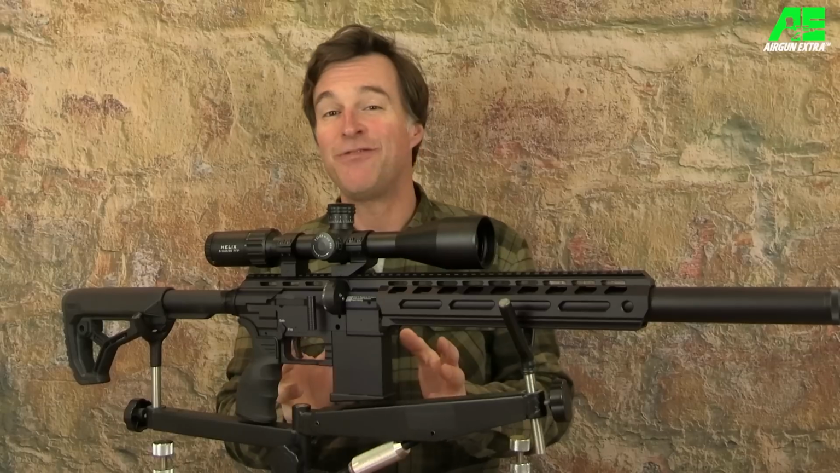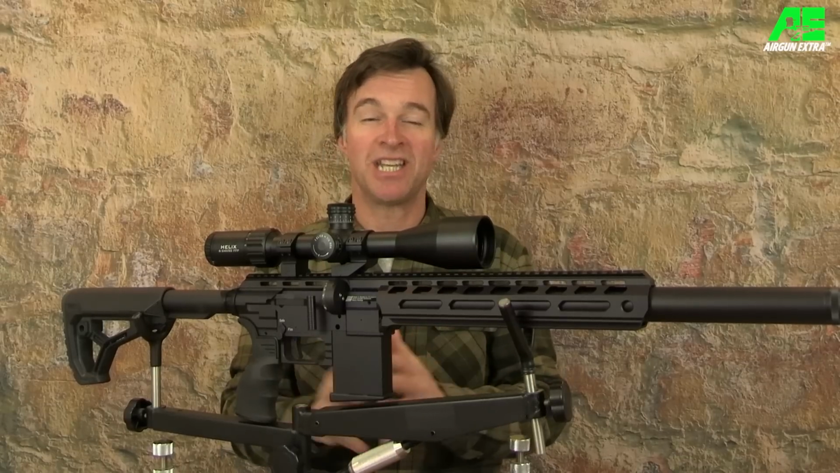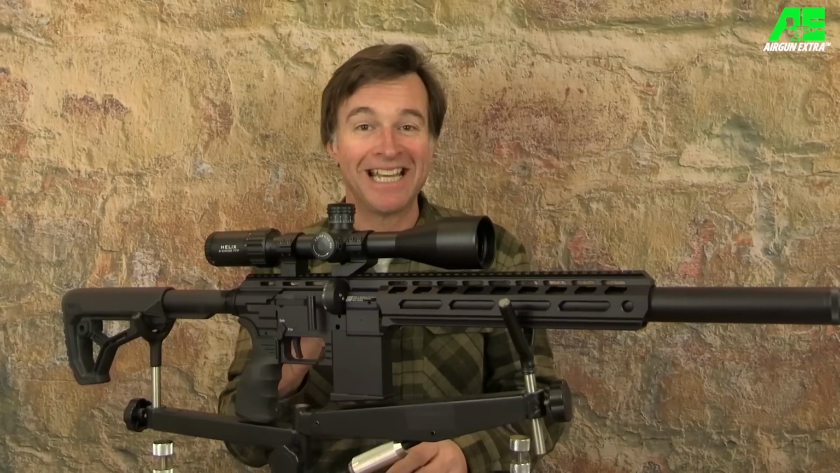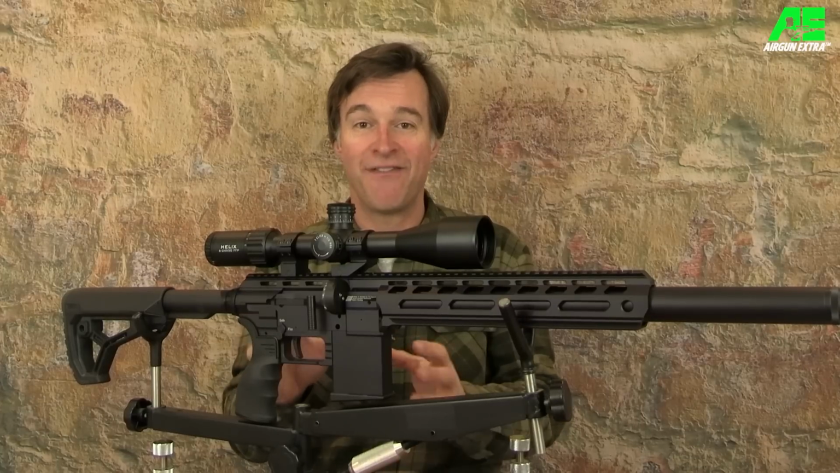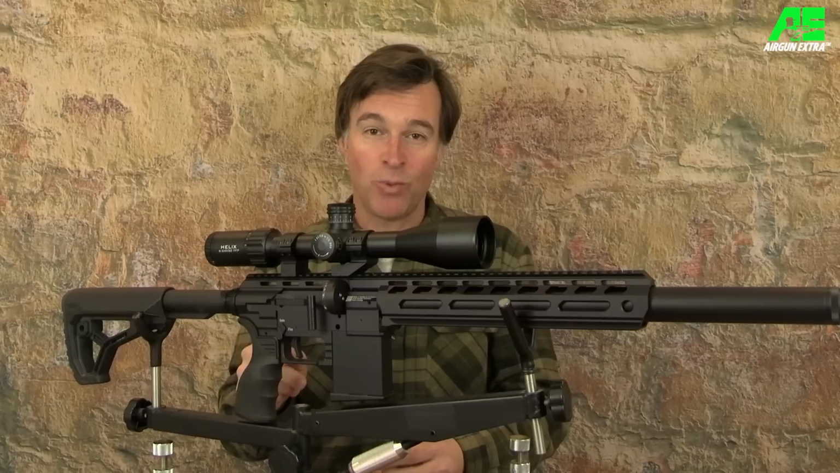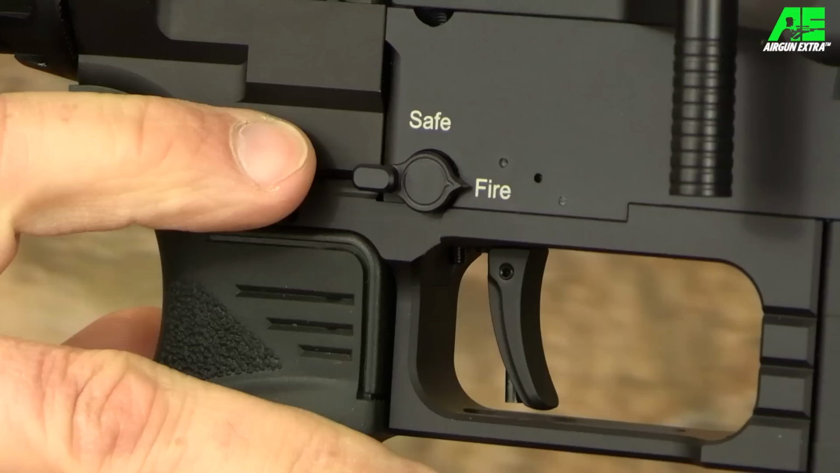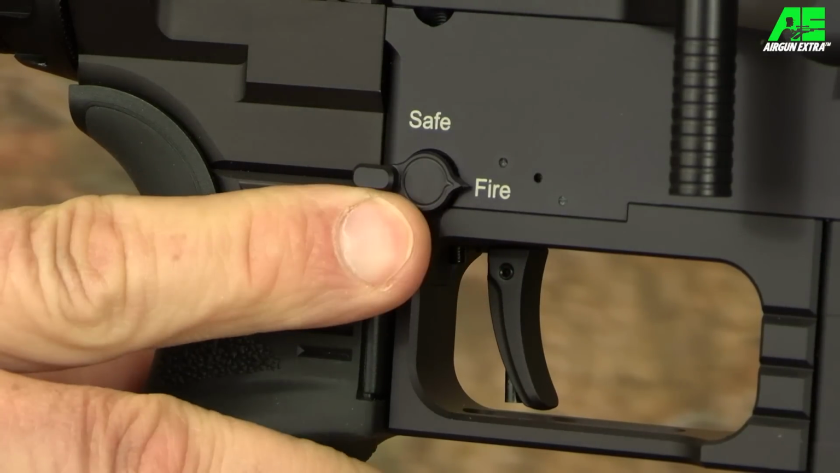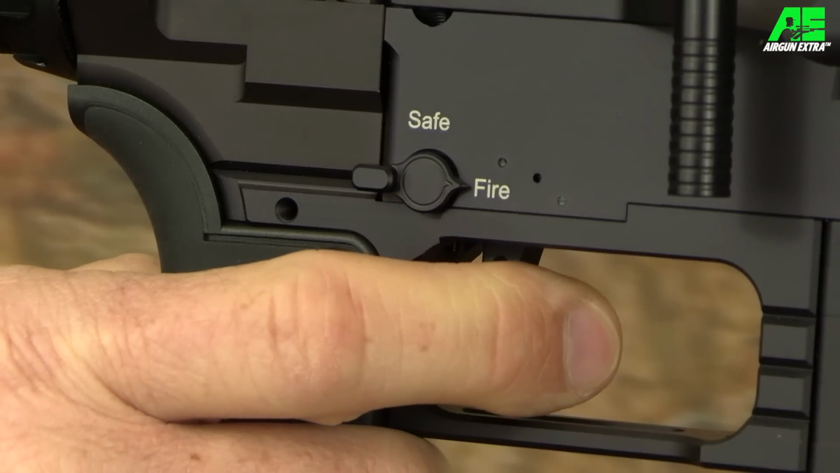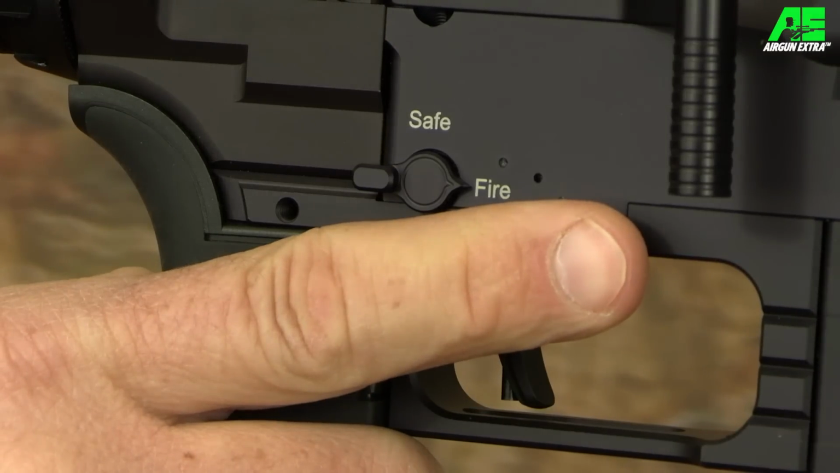The safety catch is brilliantly positioned and nice and positive, but I am still getting used to it because its positions are the opposite way around from what they are on my FX Panthera. So with this one, you flick it down so that the arrow is pointing upwards to make it safe, and then you flick it up so that the arrow is facing forwards when you're ready to take the shot.